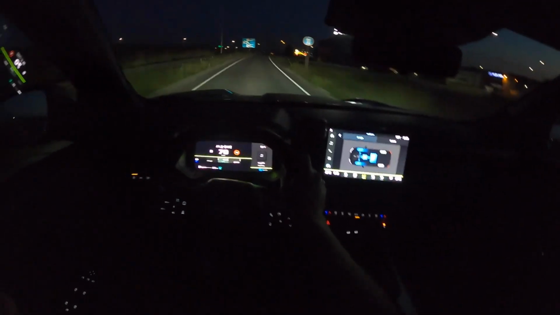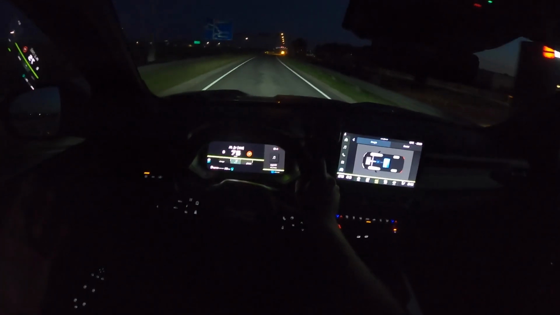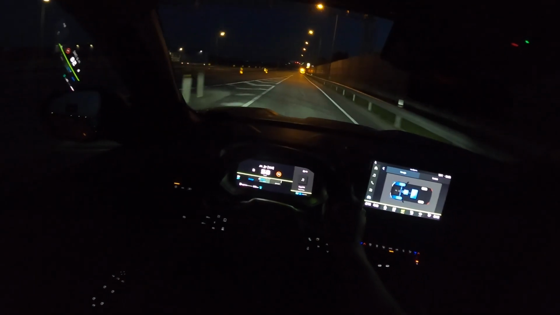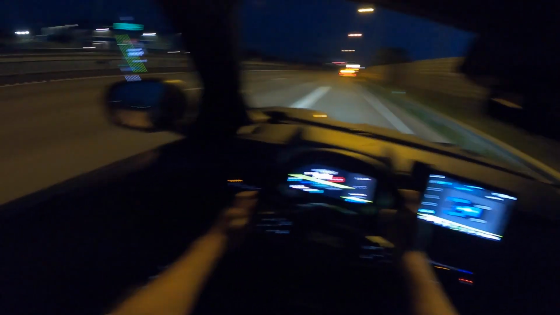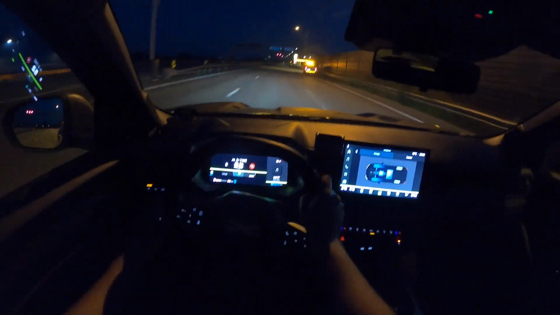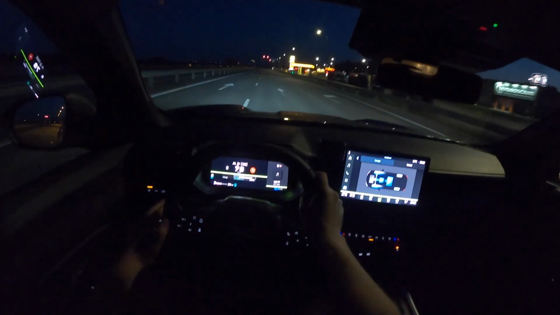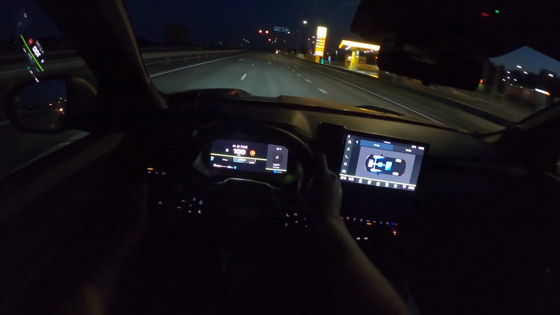Yeah, the daytime running lights are LED, the low beams are LED, but the high beams are halogen. So you gotta keep your costs down somewhere. The acceleration is really smooth.